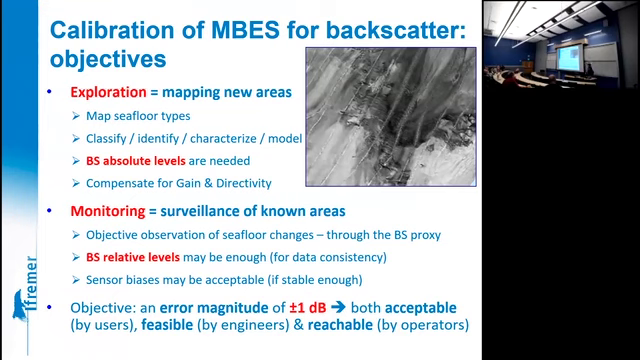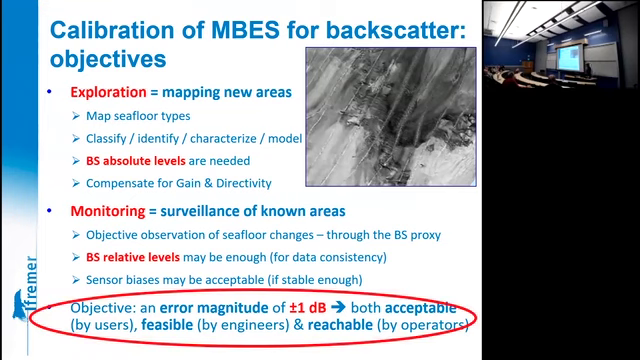A good quantified objective could be a magnitude of the uncertainty of plus or minus 1 dB. Well, frankly speaking, this is not really reached today, but this is a good objective, since it should be acceptable by users. It is reasonably obtainable by engineers, and as well operationally by the operators.